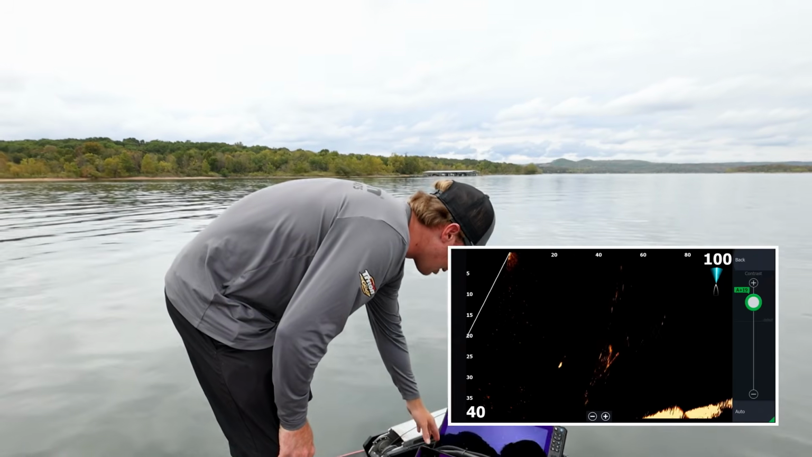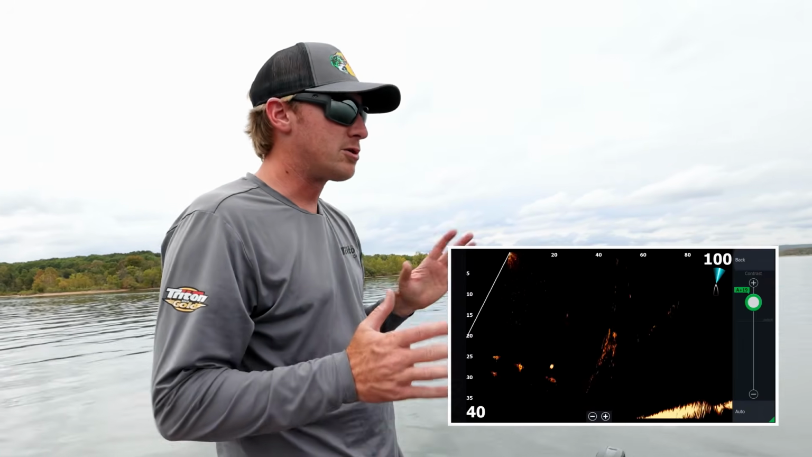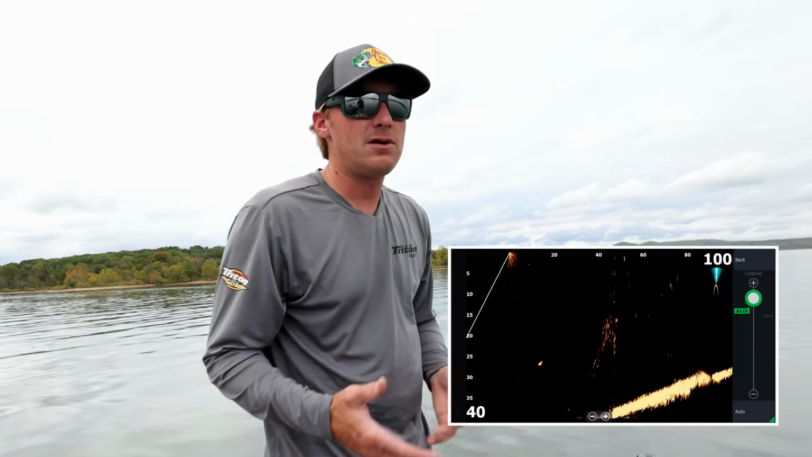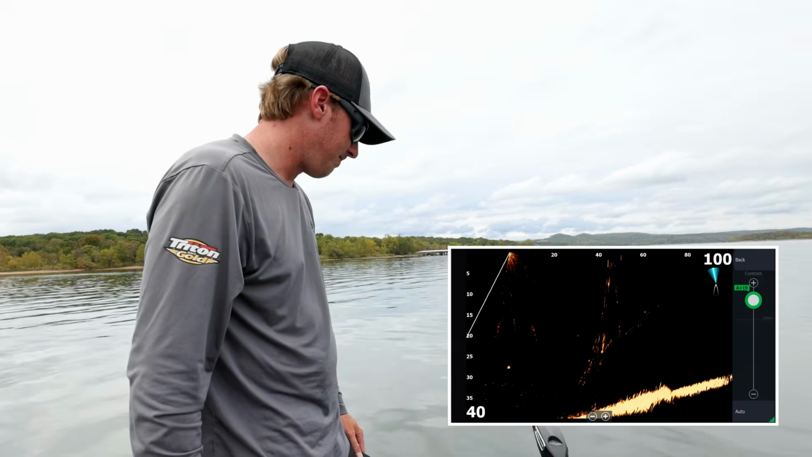And depending on your depth, right now all the fish that we're catching are out in like 20, 25, 30. So 40 is a really good range. I'm not going to leave it on 40 if I'm up there in 15 foot. I'll just adjust it to 25 or 20 for that matter. So just keep that in mind.